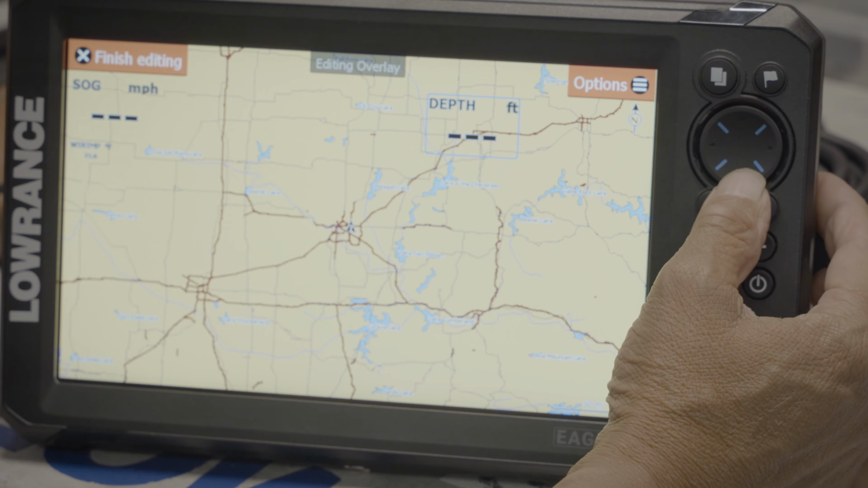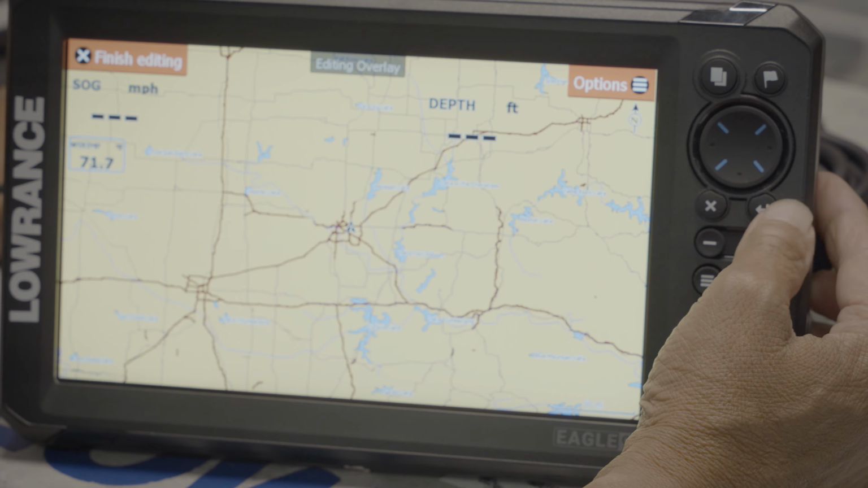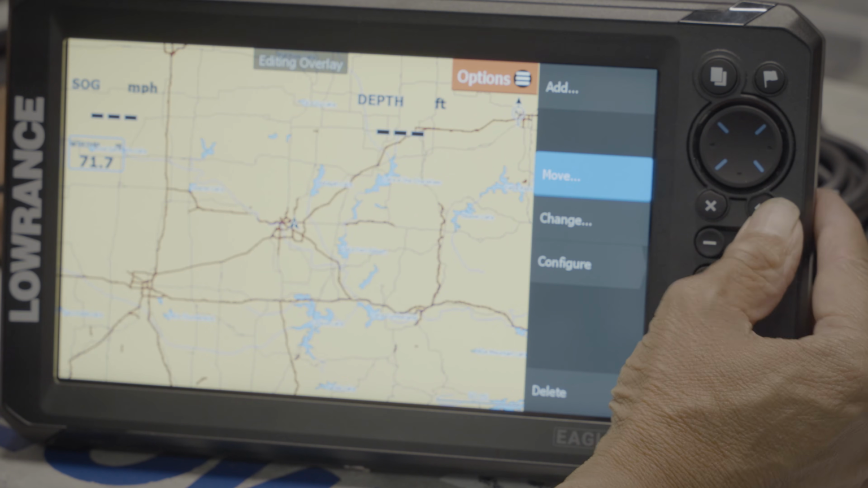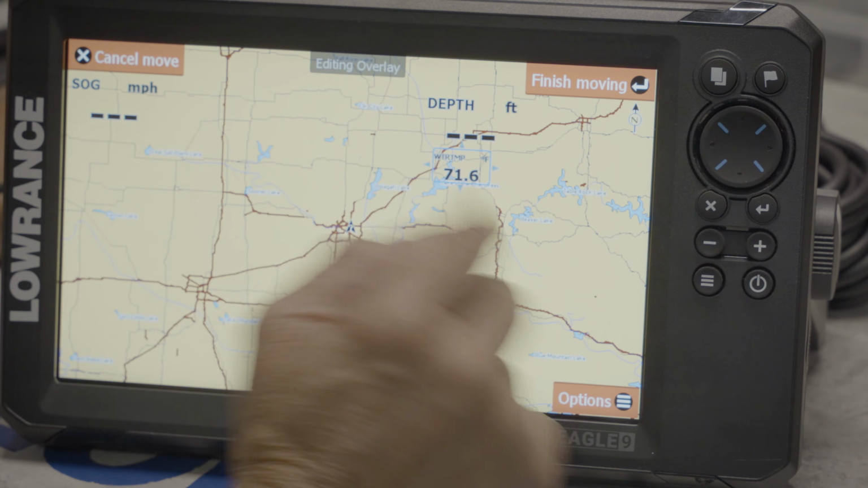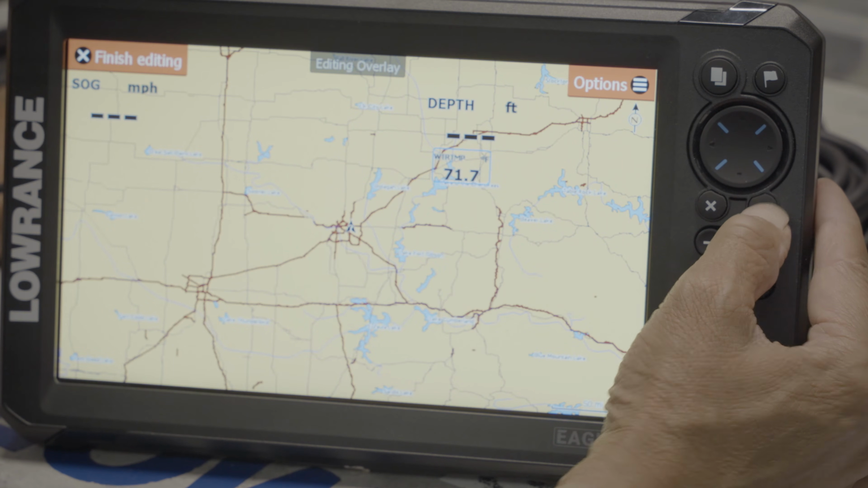Press enter. Water temperature, we make it bigger, hit the plus button. We move it over with options, move, enter, move it across. This is a little tricky, but once you get it done, you'll never have to do this again. So I have the water temp below the depth. Finish moving, hit the arrow button down.